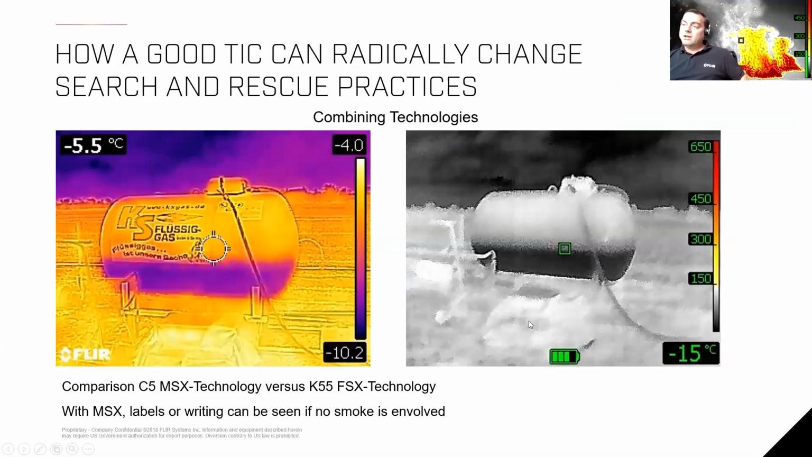All right, here we have two different technologies compared with each other. On the right-hand side, we can see the regular technology that all the TICs on the market for firefighting use, so regular thermal imaging. And on the left-hand side, we see a combination of a visual image and a thermal image. The visible image gives us signs that we can read, writings, notes, and marks on, let's say, circuit breakers or electrical boards. That can be a huge help as well if you want to make a qualified decision.